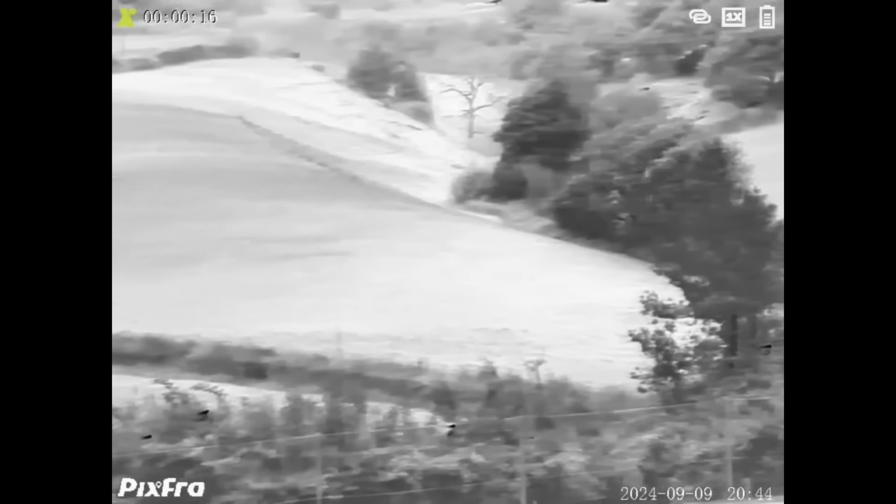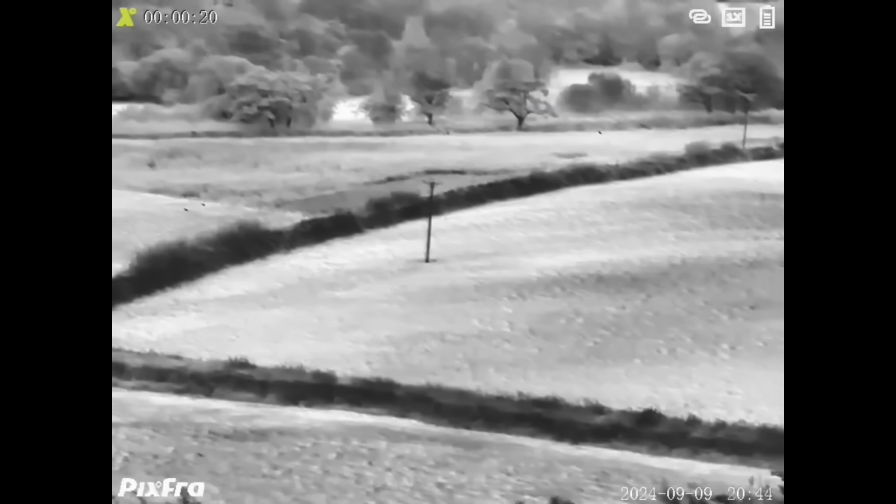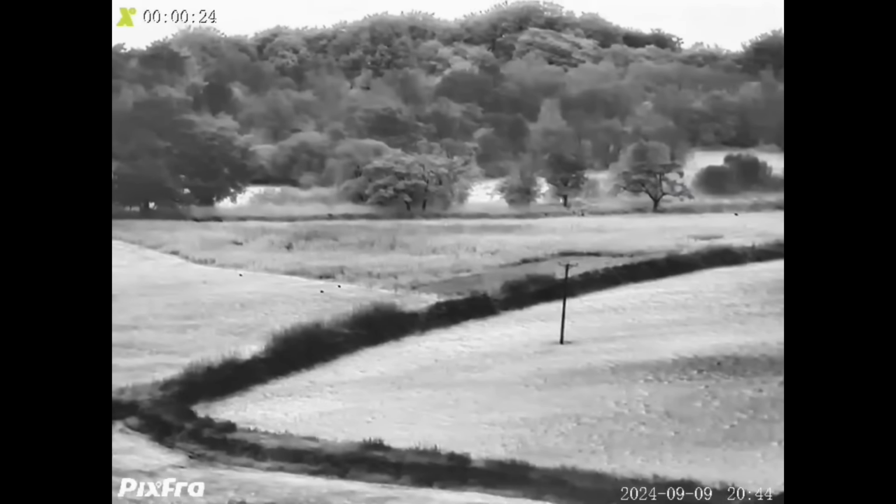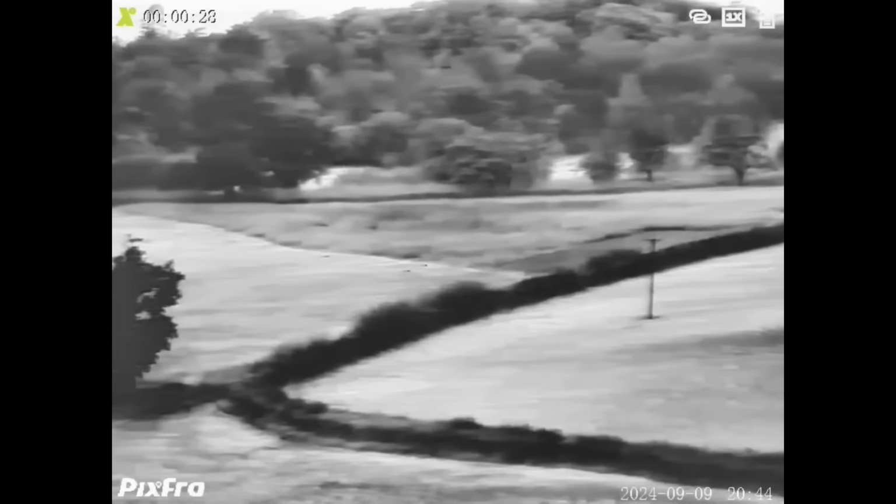As I pan round, I'm looking now heading towards the cover crop, and you can see in the top of this cover crop the deer have arrived. We've got deer in the cover crop and rabbits at the bottom of the cover crop, so this is something that we also need to be getting on top of.